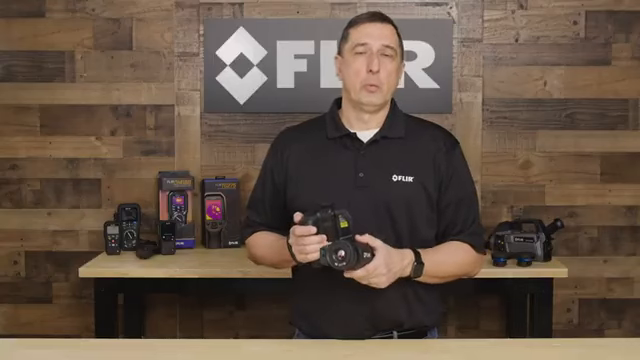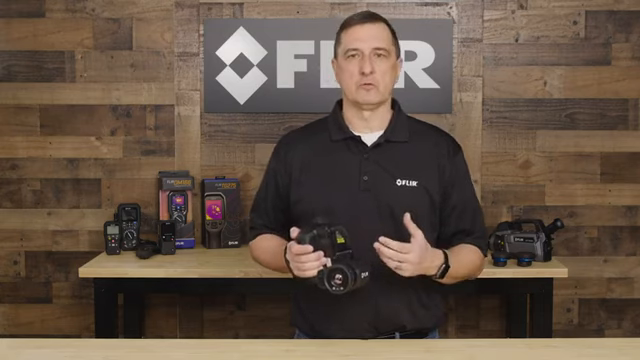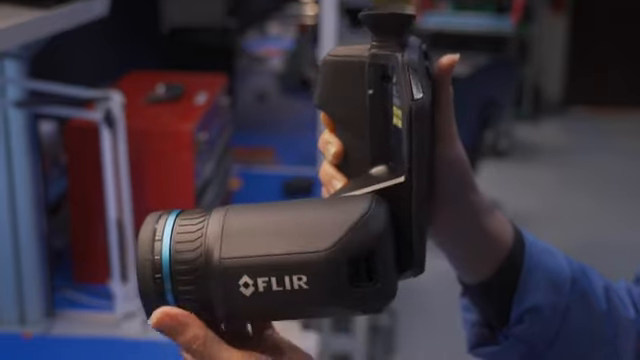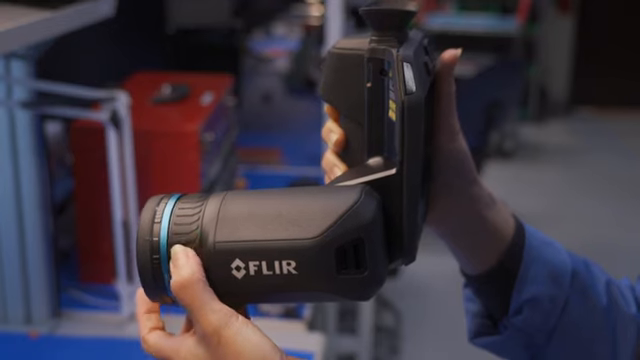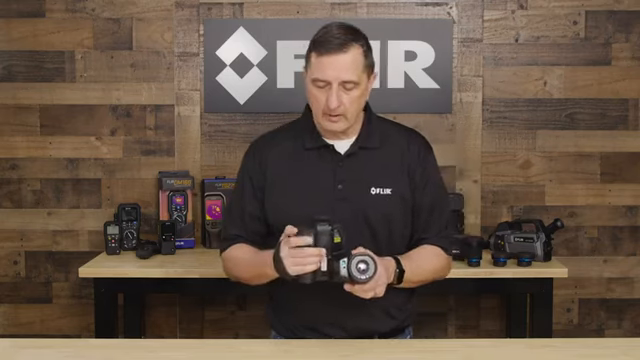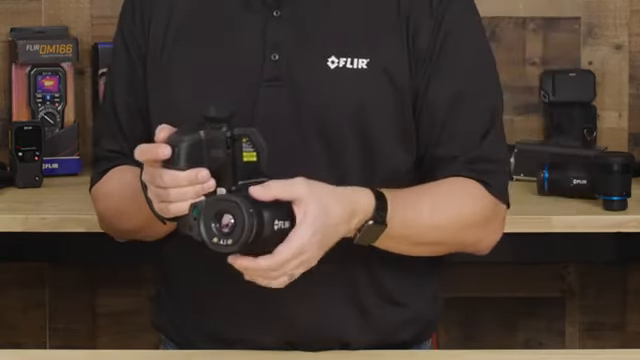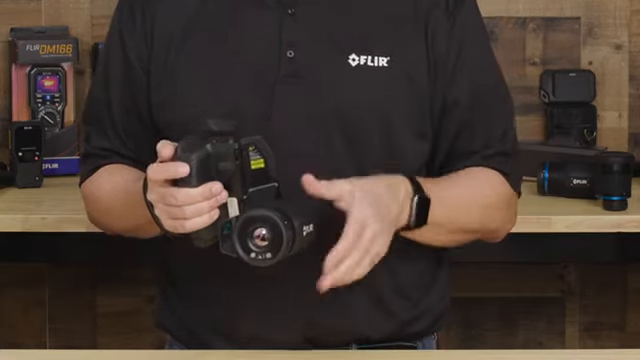So let's talk about another really unique feature of our camera system. On the T-Series camera, you have the ability to focus, really dial in that target that you're looking at, in two ways. The first easiest way to do it is right on the lens assembly itself. It has a very nice, smooth tactile focus that you can turn right or left here to really get that fine picture tuned in. If you wanted to, you can quickly also use, on the top here, we have two buttons. On the top button, as soon as we click it, the camera will automatically focus in. Even if you need to do some fine tuning after the fact, you can autofocus and then fine tune that image so you've got this nice, crisp thermal image up on your screen.